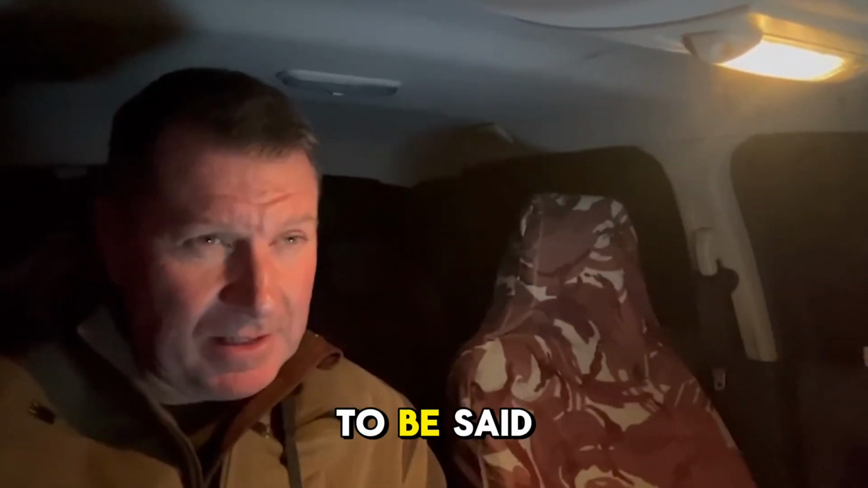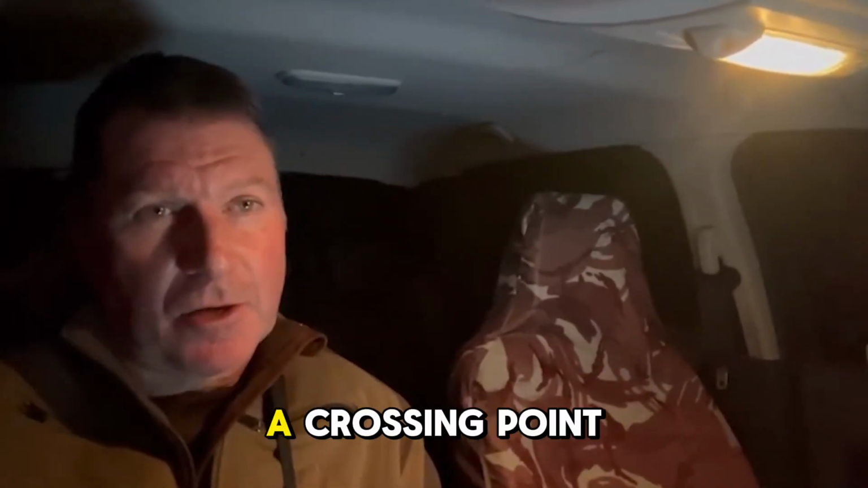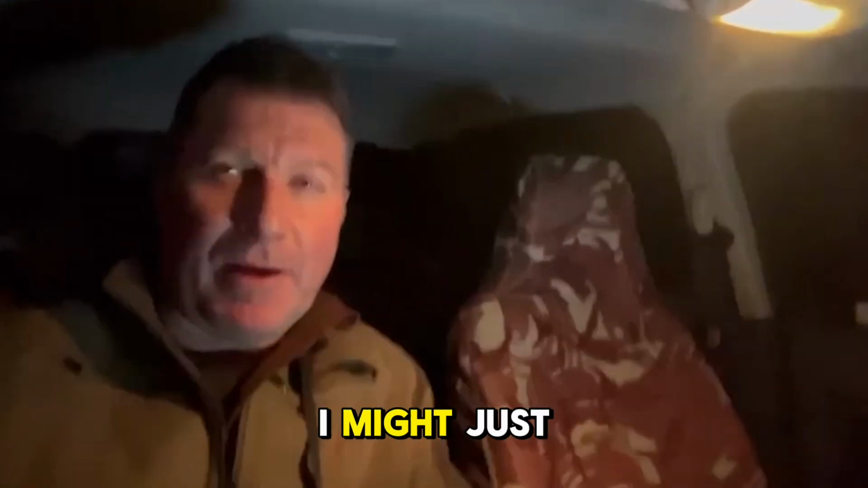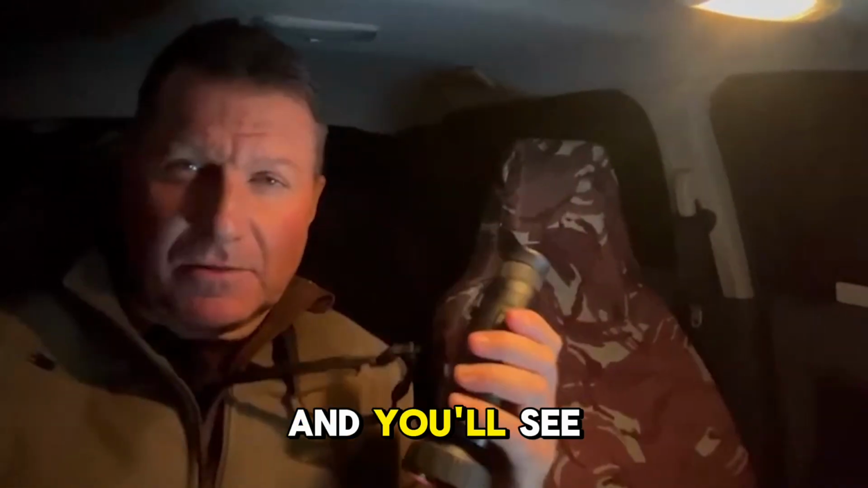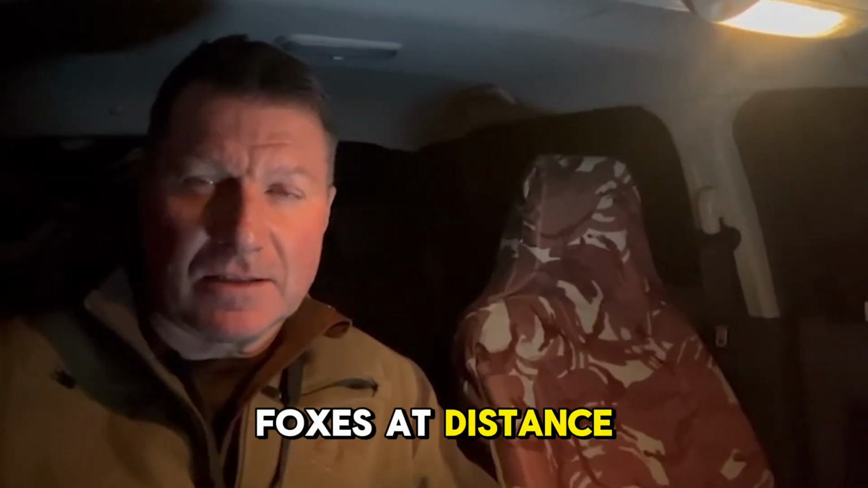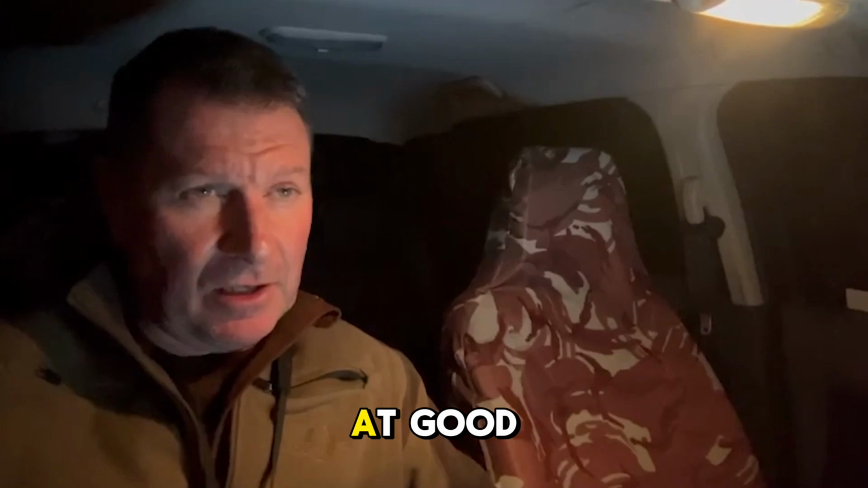I think there's a lot to be said for actually hanging in and about the farm, because it seems to be a crossing point for foxes, a kind of focal point for them. So next time I might just stay closer to home. But a good night. The HikMicro Condor CQ50L doing the business, and you'll see how clear the picture is when it's looking in at roe deer and foxes at distance. I got some good footage there at good distances.